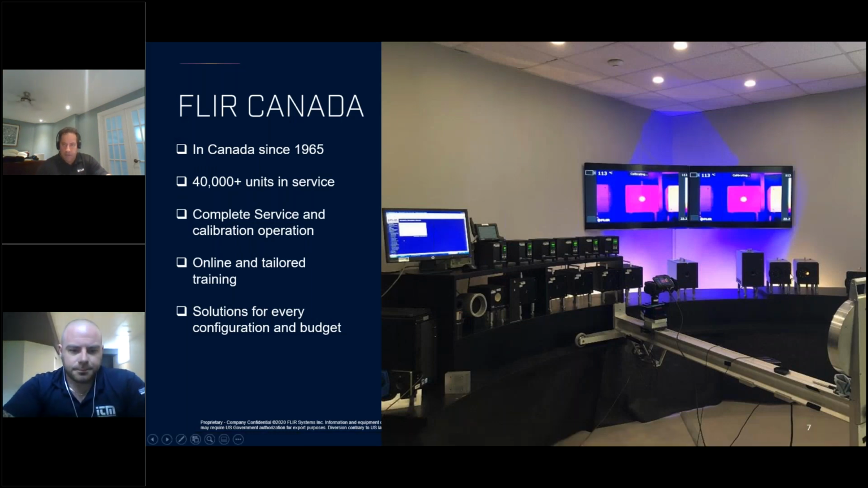Everything you see here is a black body that has a set temperature. The camera is pointed at the black body, which you see on the screen, and that temperature is pretty much fixed. It has a high emissivity that allows us to make sure that whatever the camera reads should match that temperature. That's what they're typically used for.